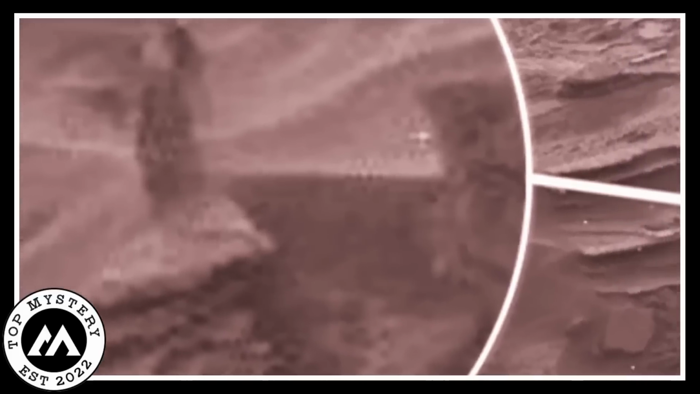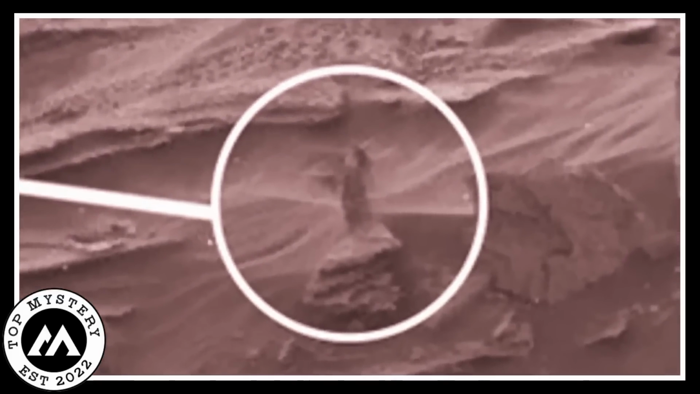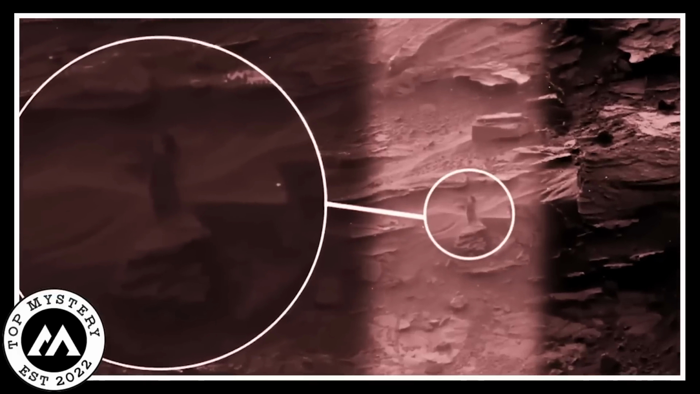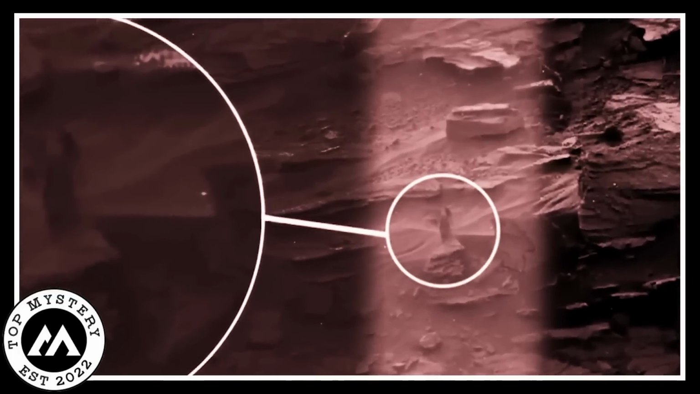Back on Earth, when the pictures got to the scientists' headquarters, everyone was super excited and could not believe it. They wondered if it was just some Mars air trick or if they had really found a ghostly visitor from some other place.